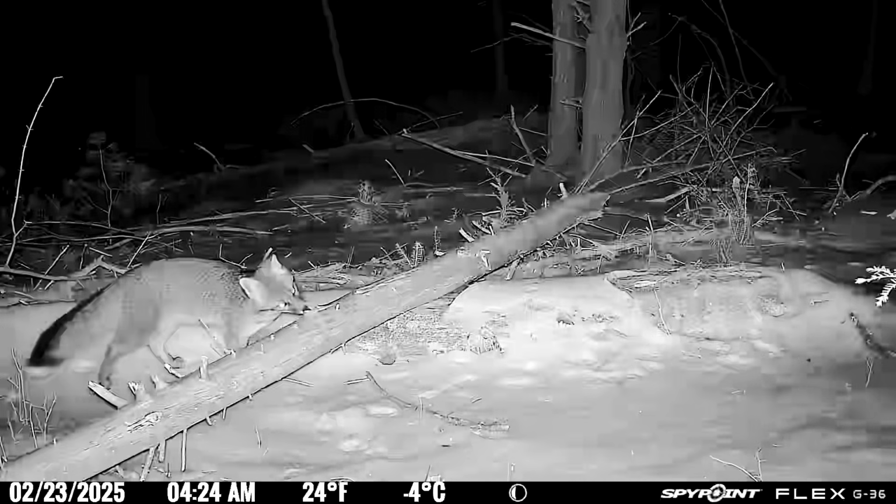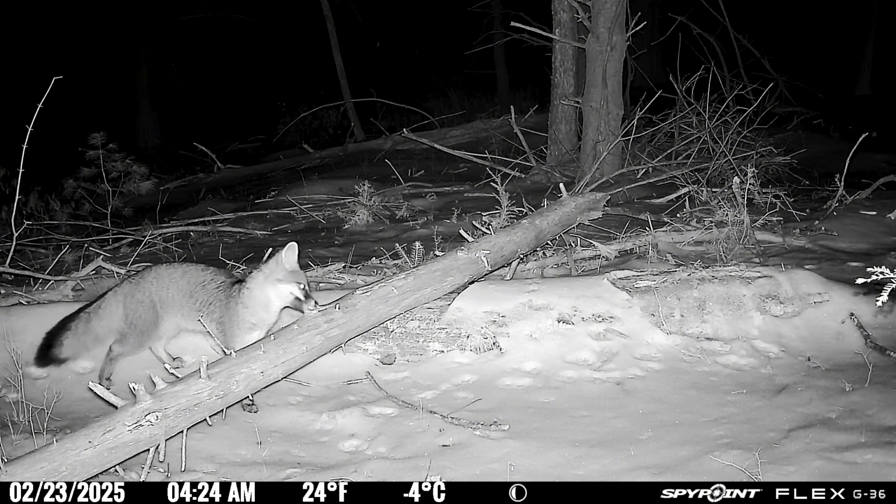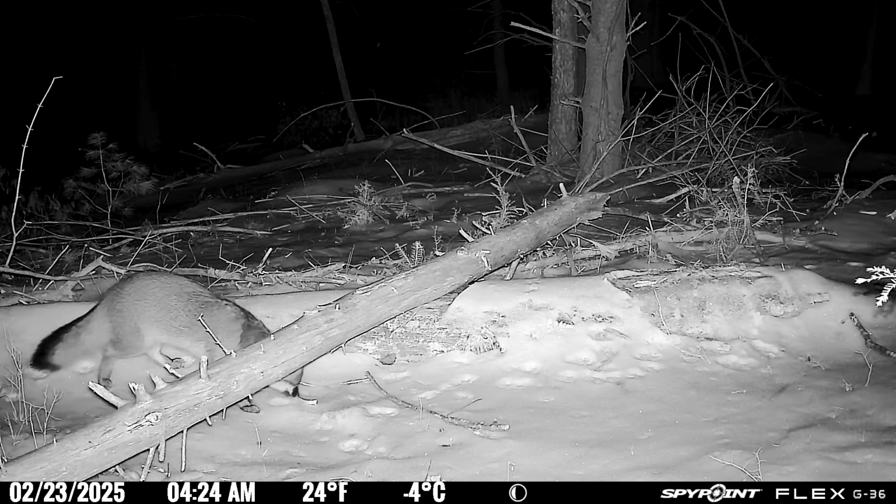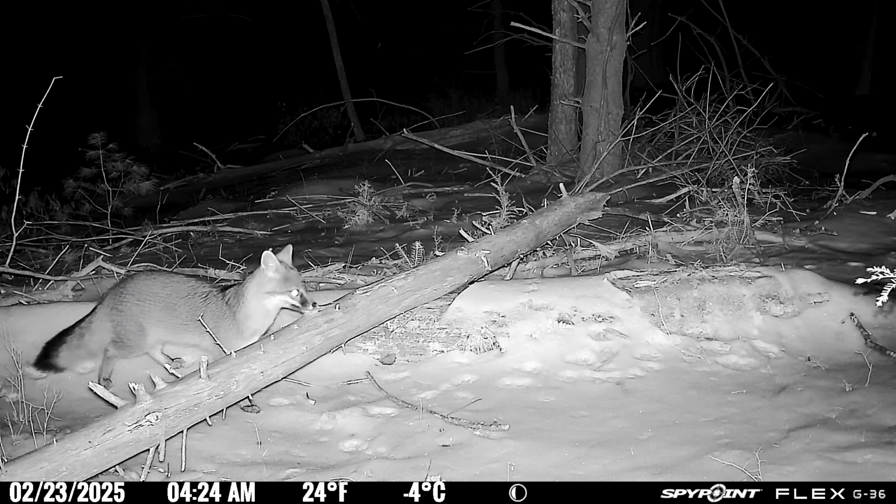In this clip, if you listen carefully, you can hear the fox pulling a piece of the wood off of the log. My guess is he's trying to do this to get to some of the syrup that is soaked down into the log.